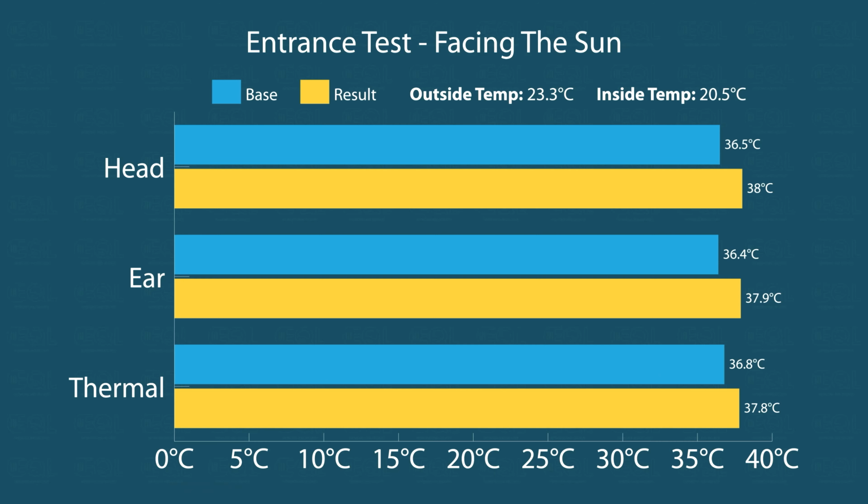And then here we go, when we're facing the sun. Outside temperature was 23.3, the inside temperature was 20.5, and we had a base forehead reading of 36.5 and a forehead reading of 38. So you see there's a difference there already. Then we had a base ear reading of 36.4 and an actual reading of the ear of 37.9. So it's jumping up again. And then when we did a comparison to the thermal camera, it was 36.8 versus 37.8.